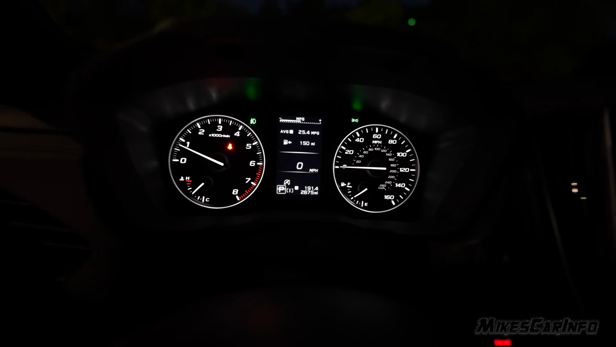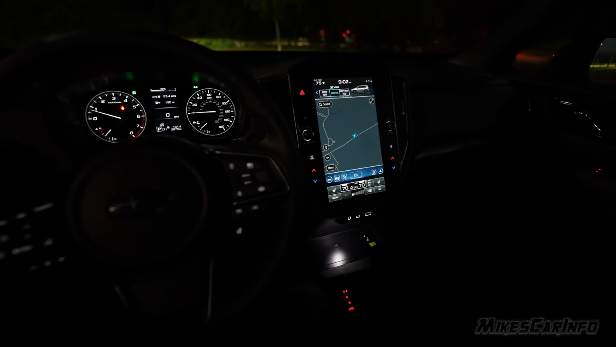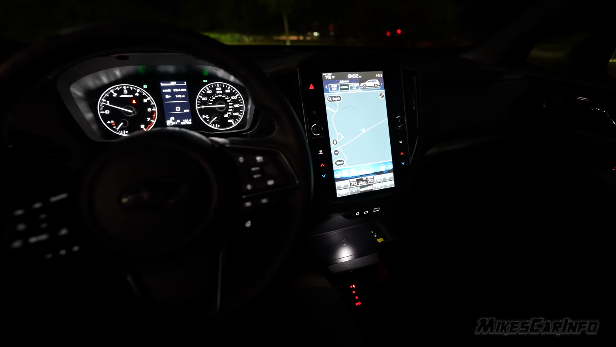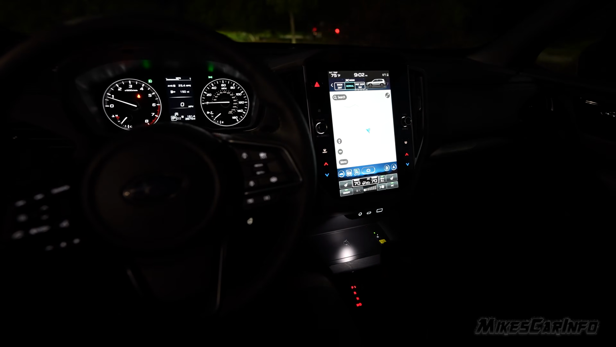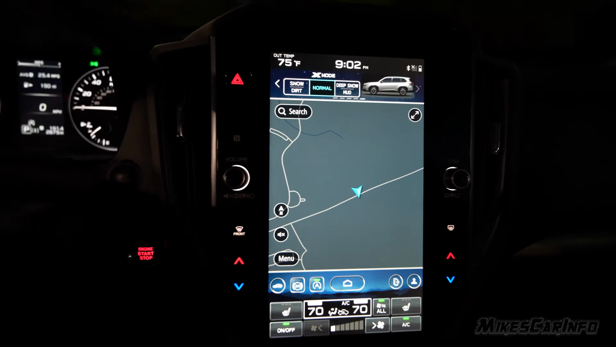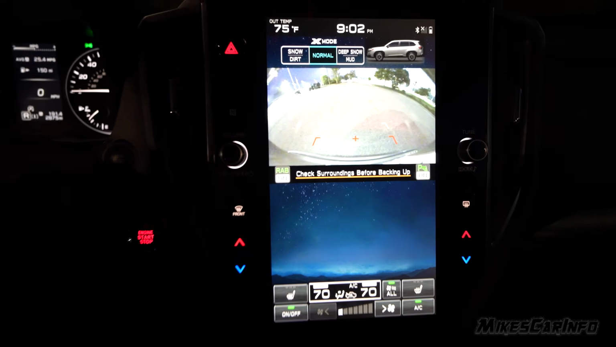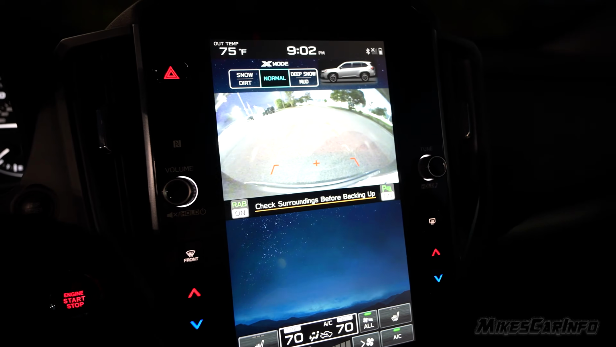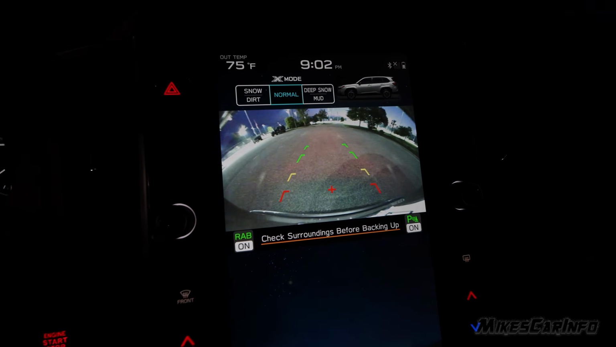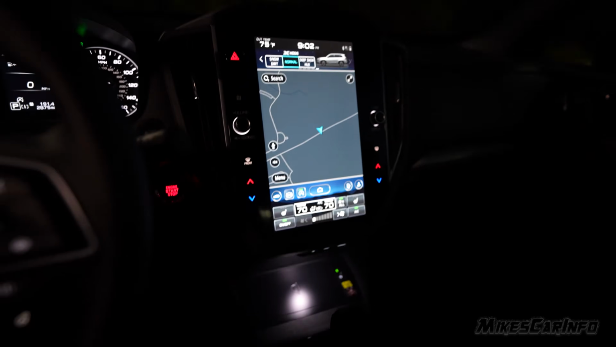There's the gauges there. Let me go ahead and cycle through the brightness levels here. So you can see it's not just the gauges, it adjusts the screen and pretty much everything here gets adjusted when I adjust this little dimmer switch. So yeah, the screen looks pretty good. We'll go ahead and put it in reverse. You can see the camera system. I mean, it's all right. The camera's not all that great to begin with, so it's okay at night. It's about as good as it is during the day, really.